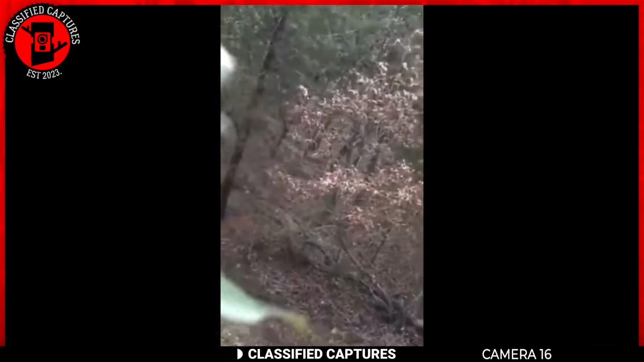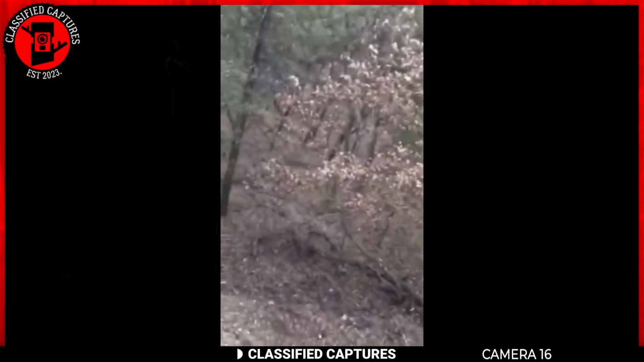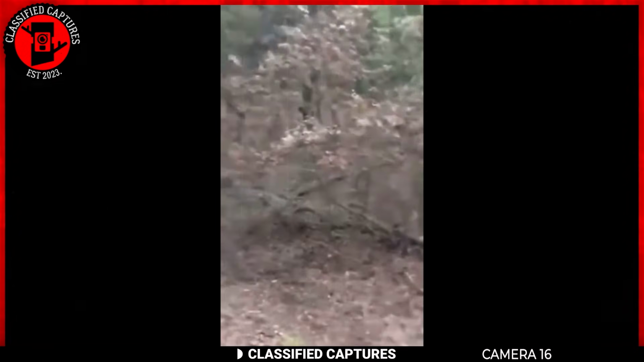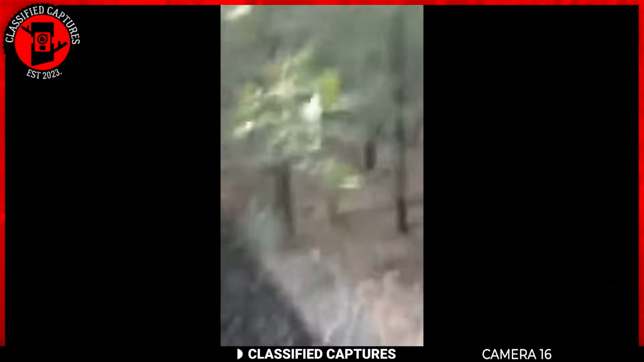A man was behind the camera filming something in the woods, which appeared to be approaching from a distance. Initially, he mistook it for a cow, but as it came into clearer view, his reaction changed dramatically.